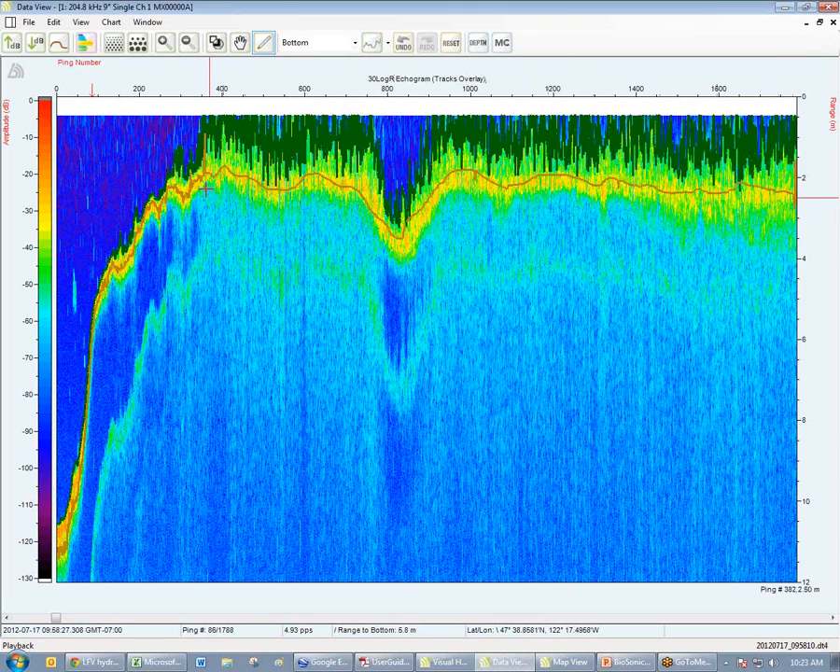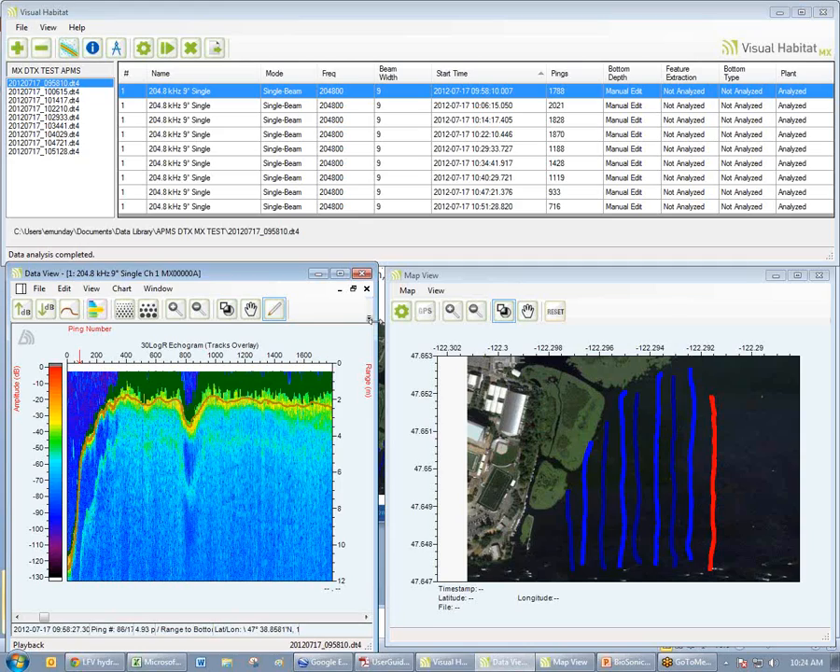Now, in areas where I don't have such dense vegetation, the software draws a much, much improved bottom signal. And I will show you another data set later to illustrate that. So here I've done a very rapid edit. Okay? And once I'm done, all my changes are saved in real time as I'm editing them.